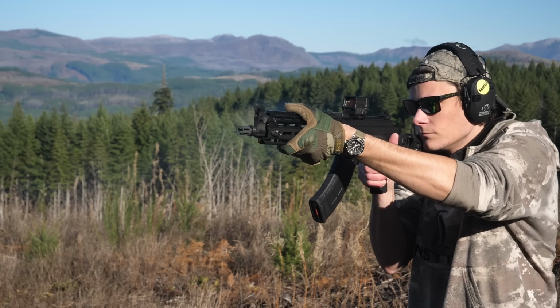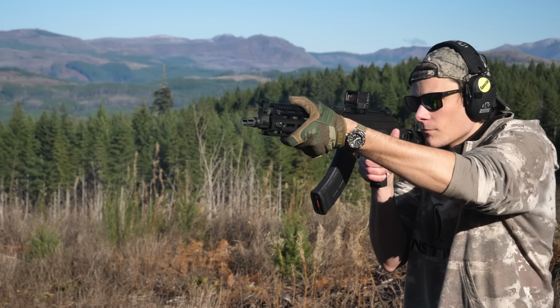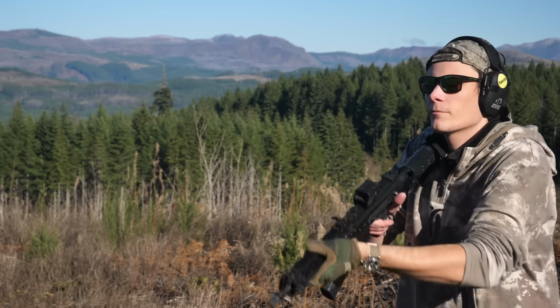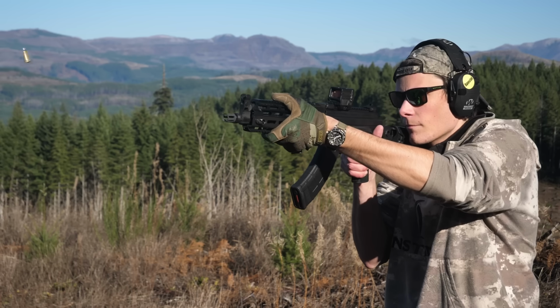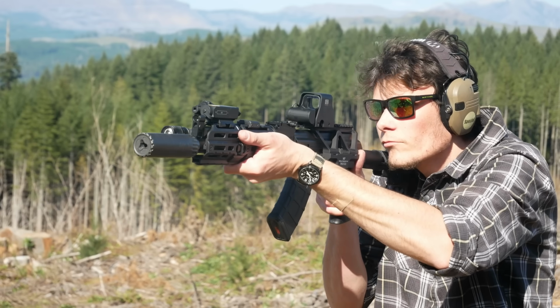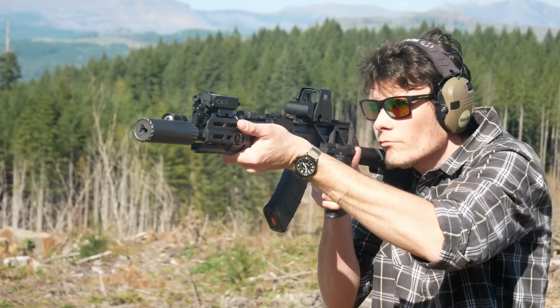There is a problem of escalating height over bore when you're accessorizing the AK platform. If you mount any sort of laser box or even a remote switch onto the top rail, then your optic, which normally on the AK platform is mounted quite low down, will end up being partially or completely occluded by all the accessories you're putting on the front of the gun.